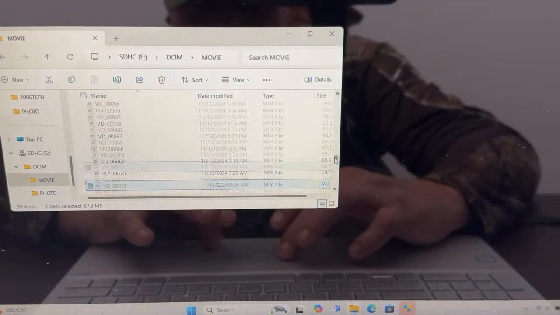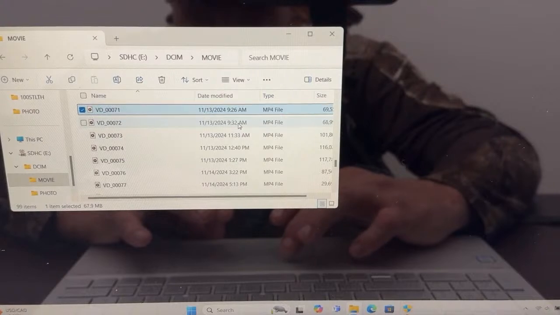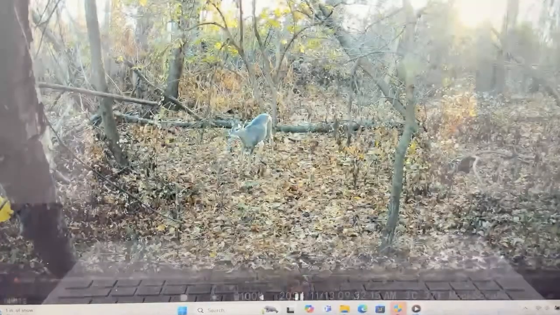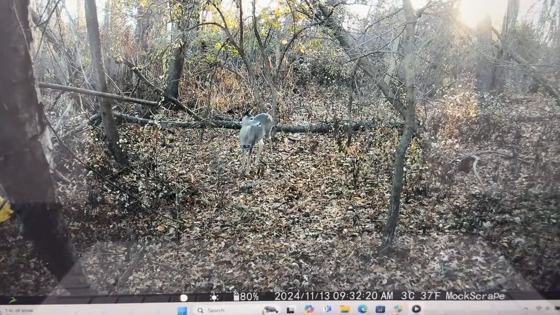Okay. Now let's go to 11:13 at 8:32 a.m. So this deer is still hanging around there. I believe that's the same doe.